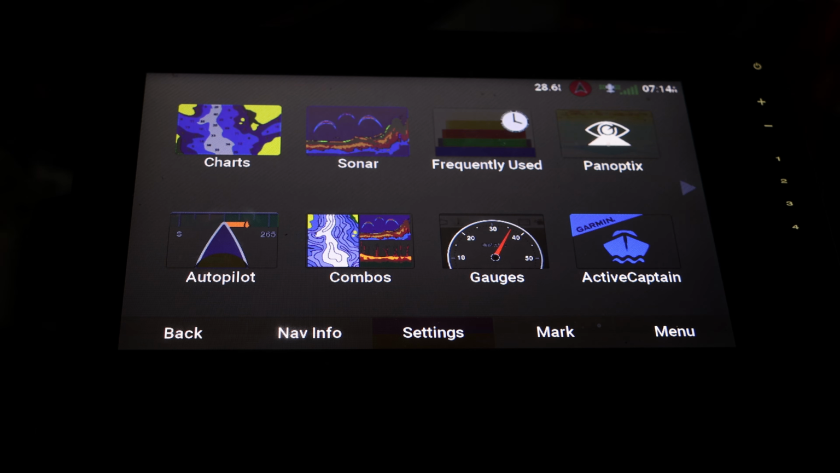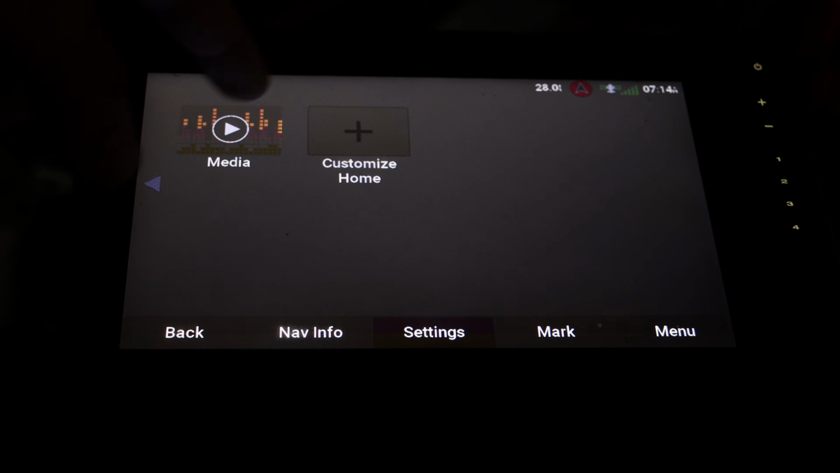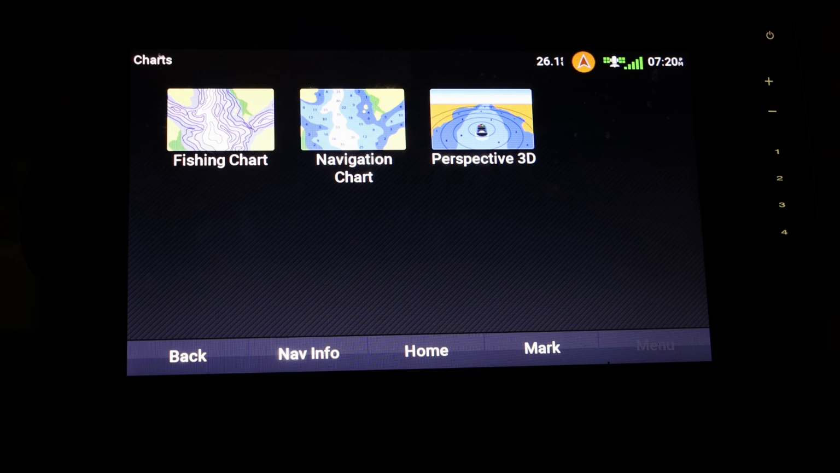So the first thing we're going to go over, there is 8 different sections right here on this first page and 2 over here on the other. Let's just dive right on into this. So we're going to start with charts here. And there's 3 different types of charts. There's the fishing chart, the navigation chart, and the perspective 3D.